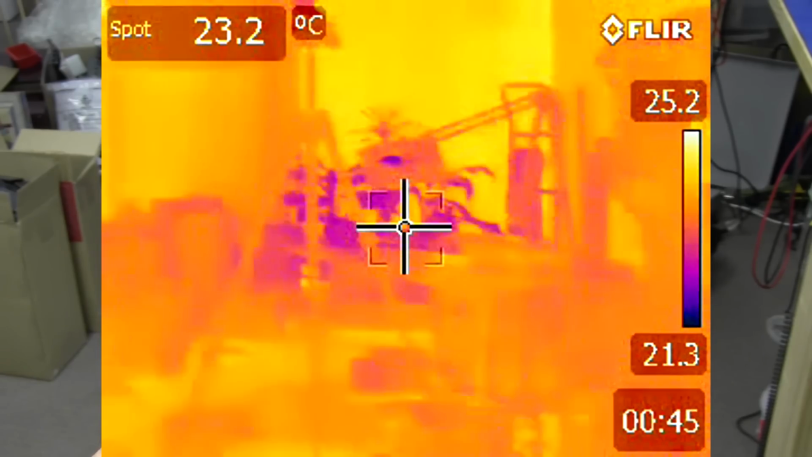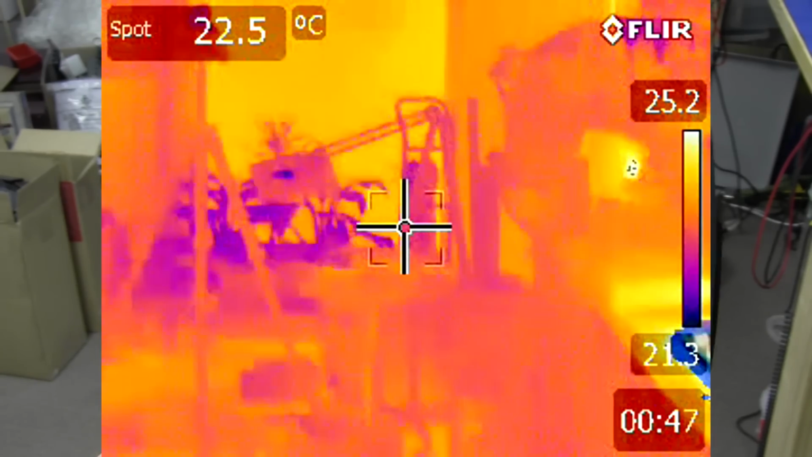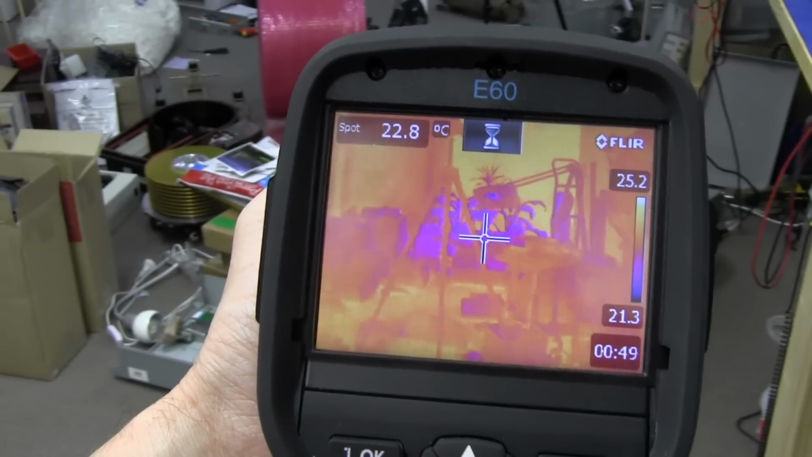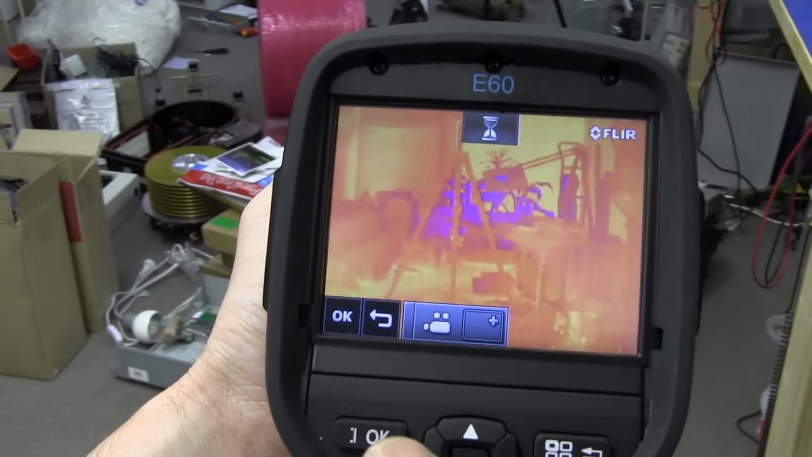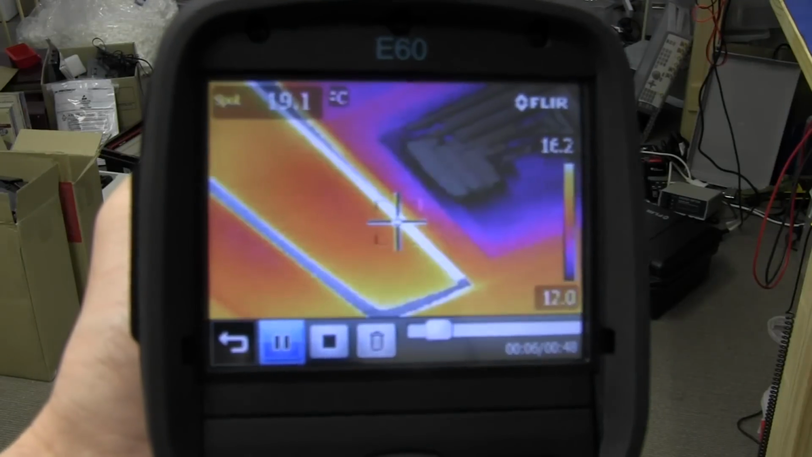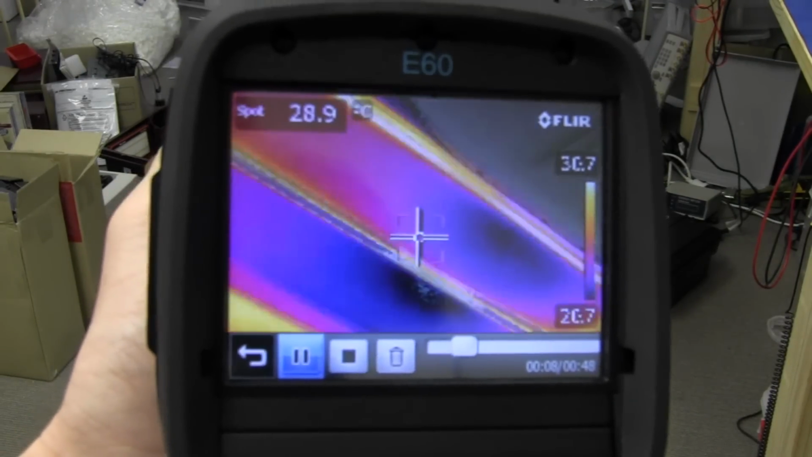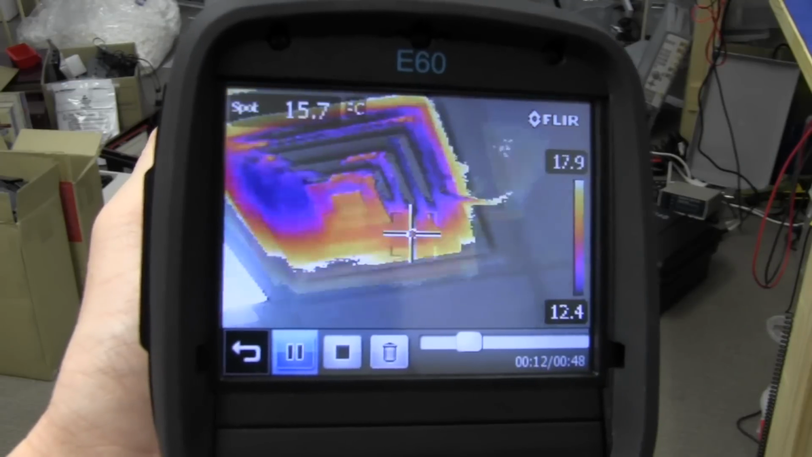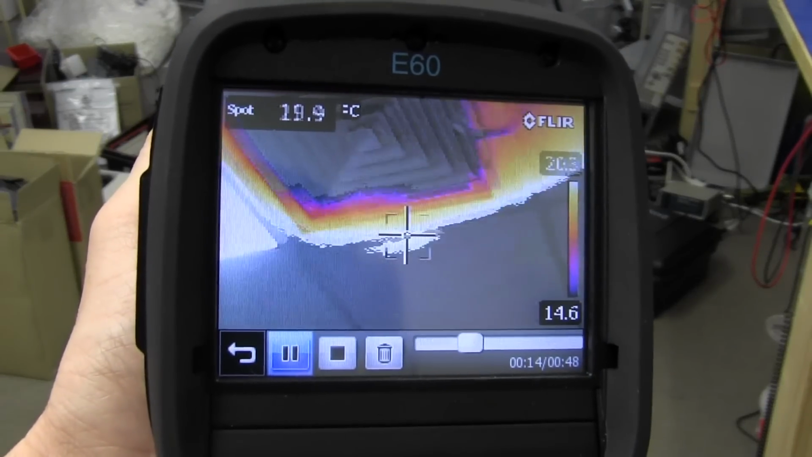There you go. So this is all being captured in the video mode, and then if I press the trigger again, I can save it. 49 seconds, and bingo. And there you go, we can actually play that video back on the screen. It's a little bit jerky. I'm not sure what the frame rate is on this.